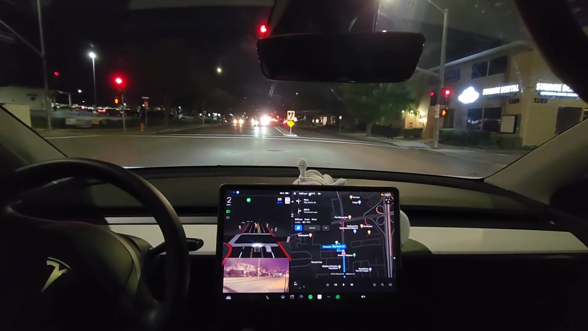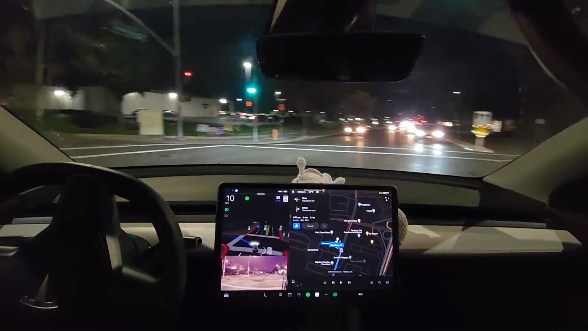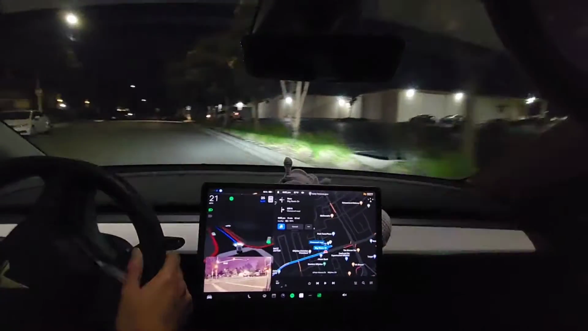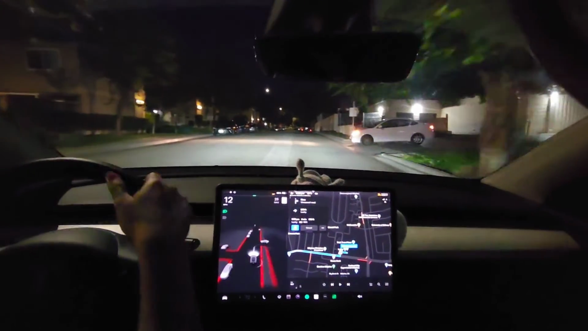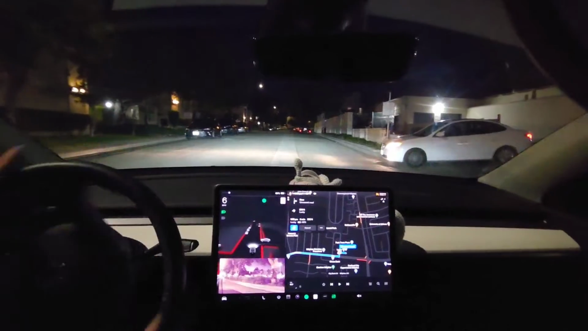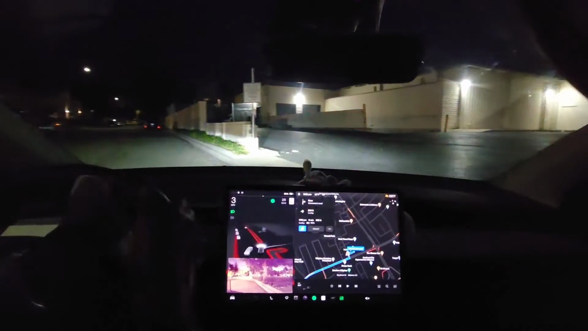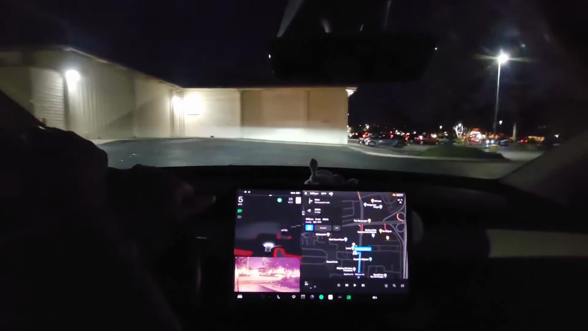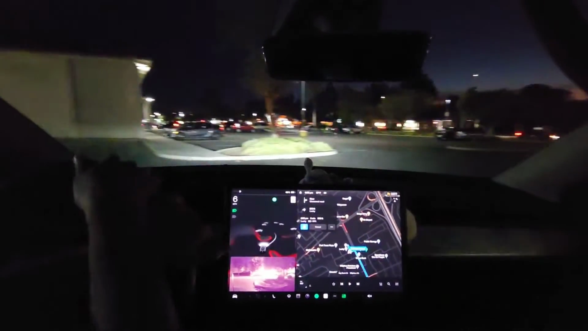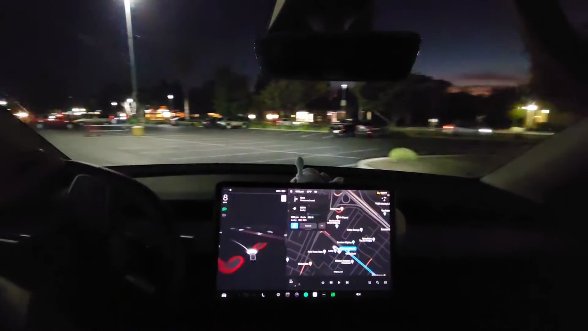I don't trust it going up driveways, but I'll let it go and see what happens. Alright, whoa. It sped up a lot to do that left turn. That was kind of... And then when I touched the wheel a little bit, it disengaged. So, sorry, no driveway test, I guess. I think it saw the other cars coming, and then it sped up.